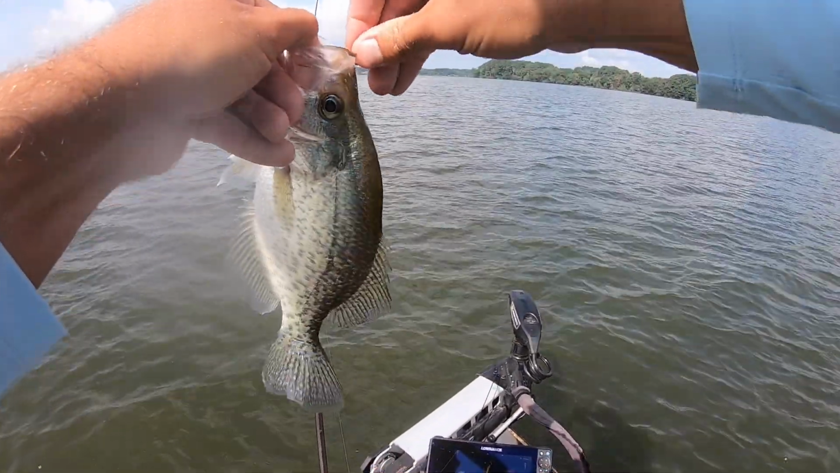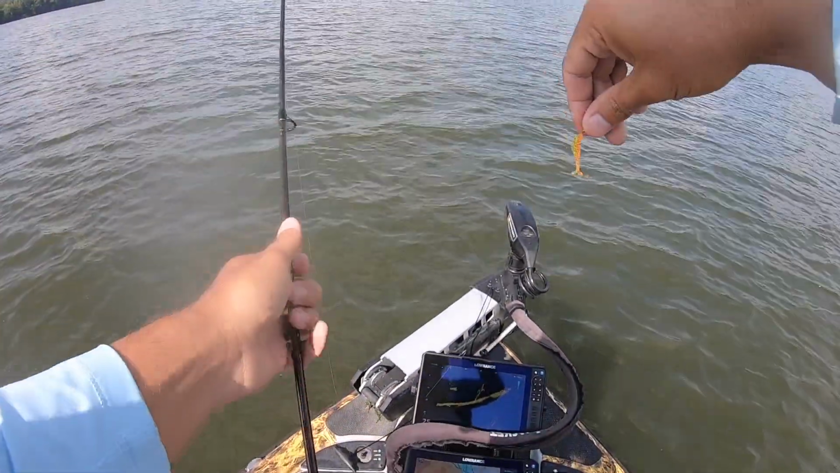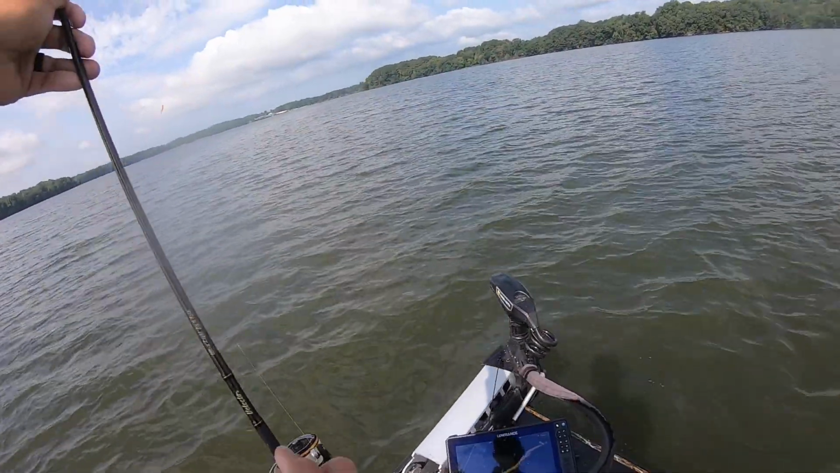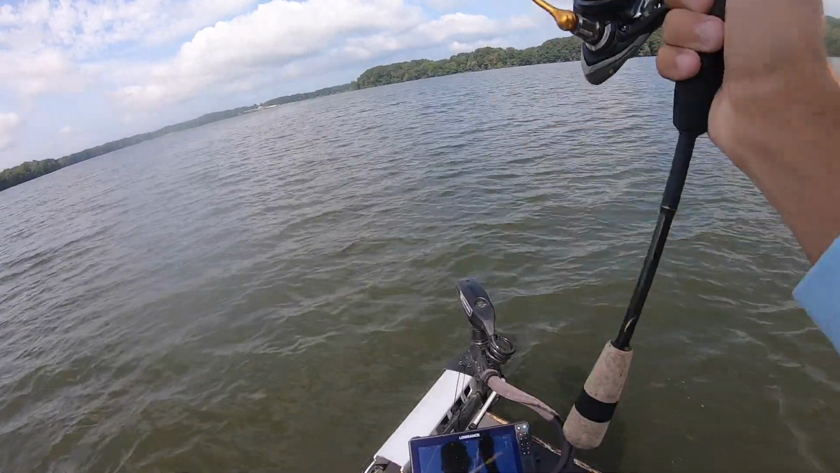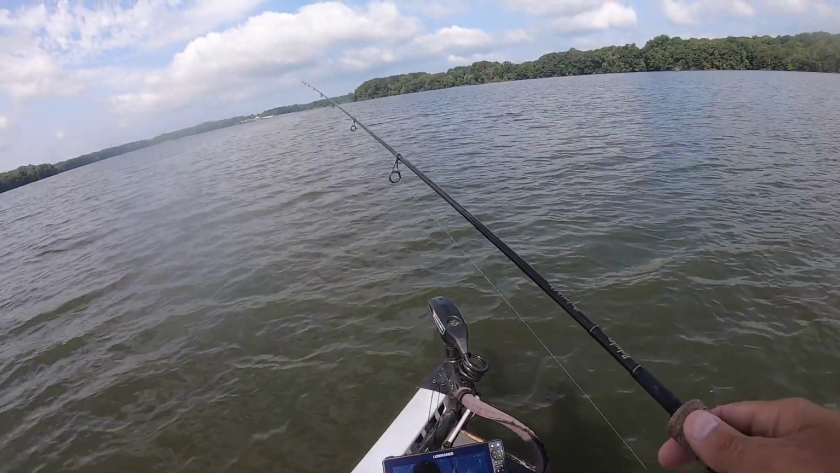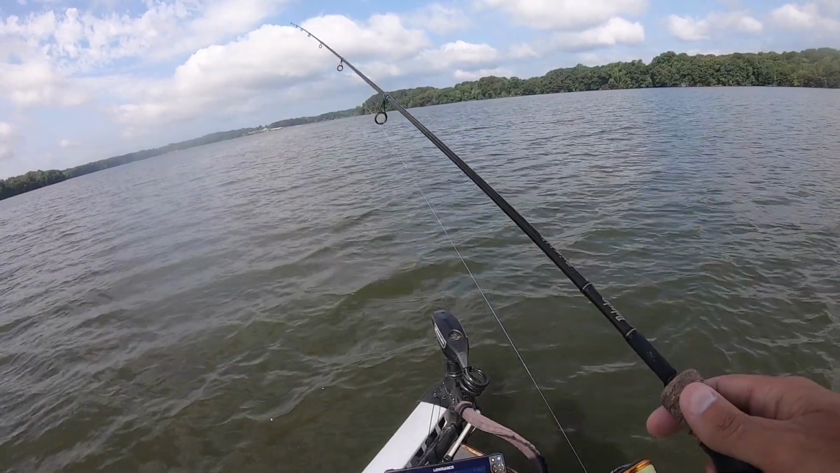I'm going to show you guys here in a little while. Another good one. A little bit about what I've been looking for to find these fish. It's a pretty particular depth range that I've been catching them in. And I'm going to show you kind of how I set my graph up to fish a certain depth range, how I go about looking for these fish this time of the year.